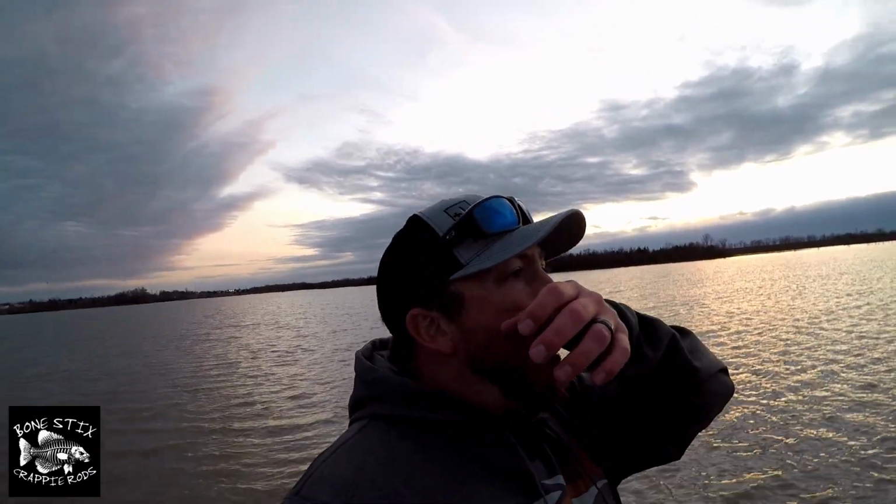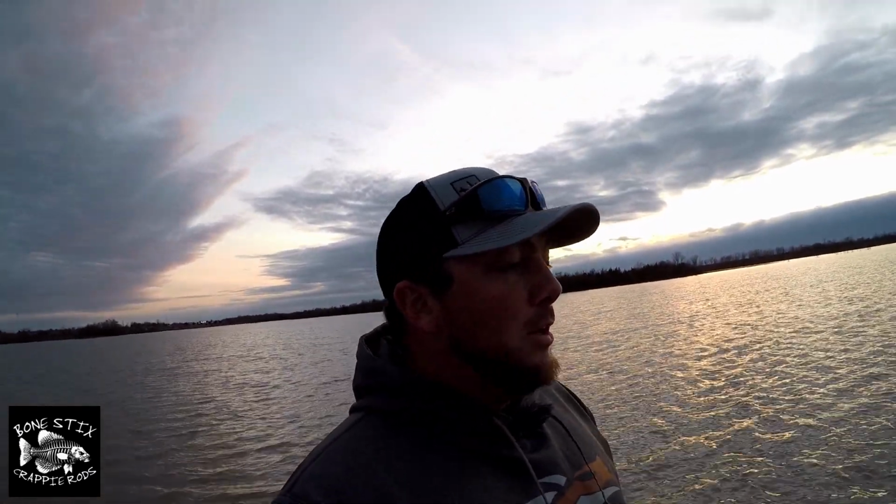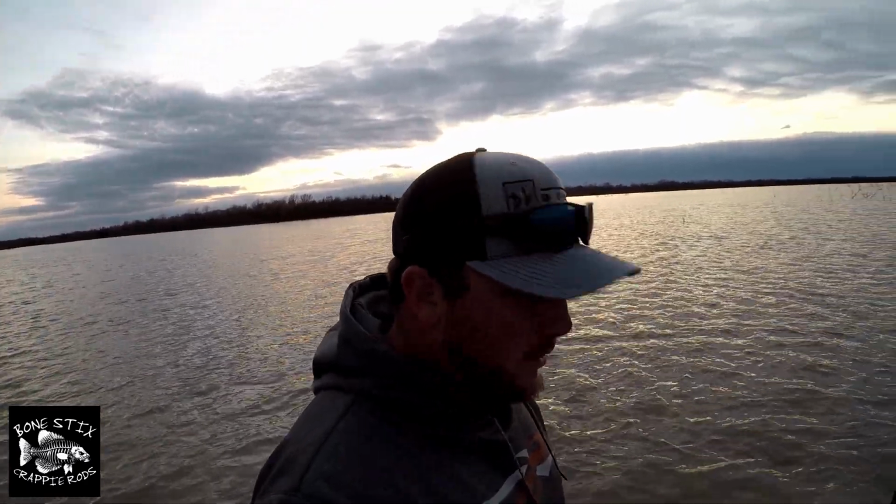3 fish over 2 pounds. Not bad. Ended up catching a limit today. So all in all, it's a pretty good day. It took 2 lakes. We did have to move to a different lake, but other than that, we're gonna roll on out of here.